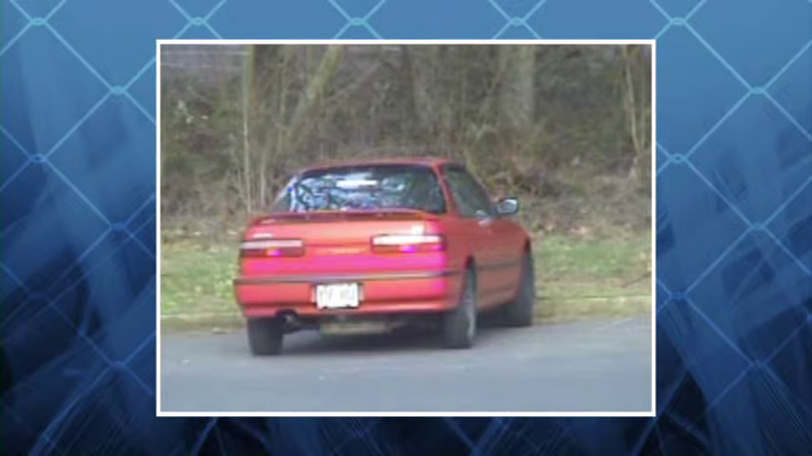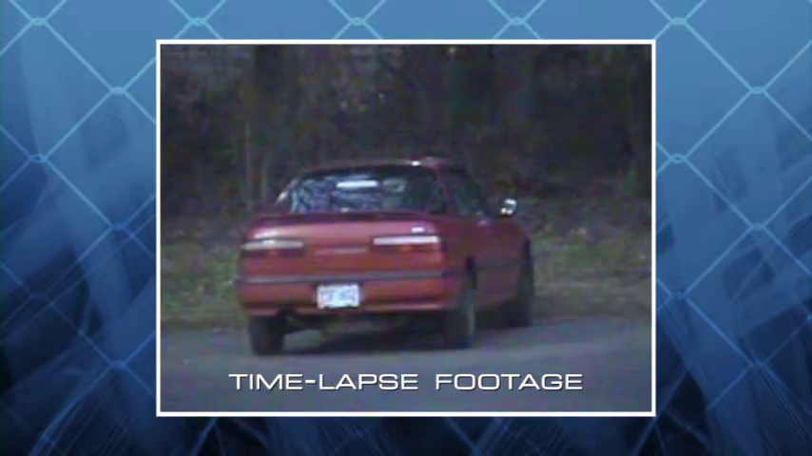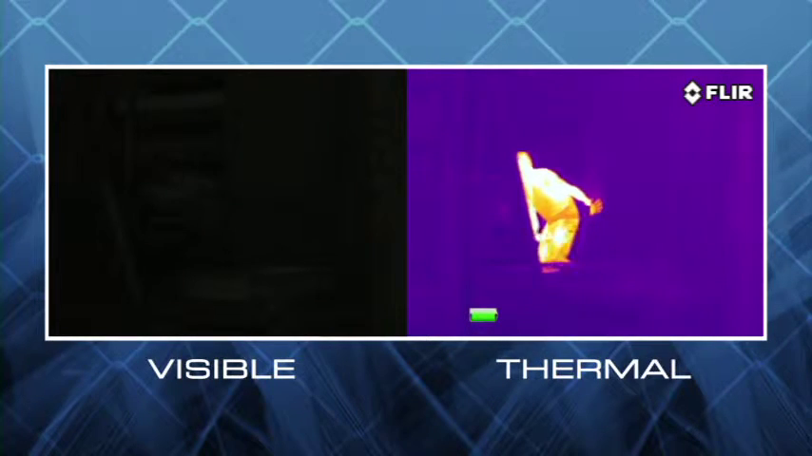When a target is brighter than its surroundings, it has good visual contrast and is easy to see. When a target doesn't have good visual contrast, like at night, you can't distinguish it from its surroundings. No TV camera can reveal contrast that's not there. Thermal cameras see heat, not light. The more heat an object gives off, the more thermal contrast it generates, and the easier it is to see, regardless of how much light is present.